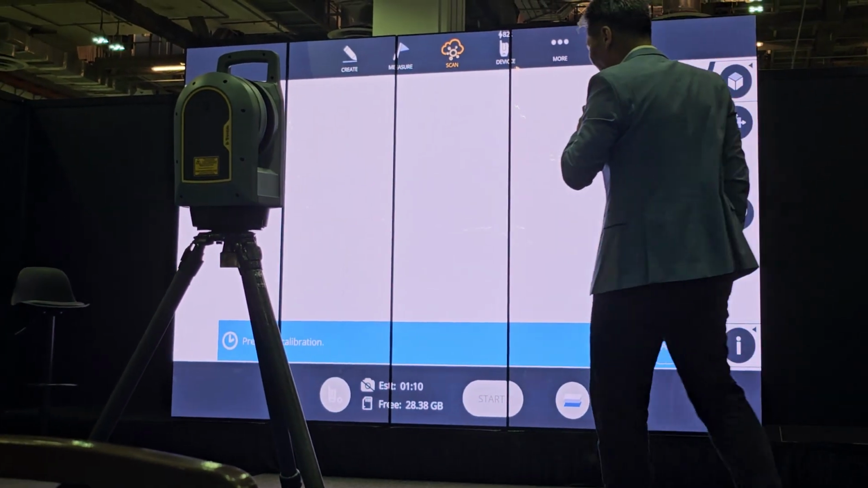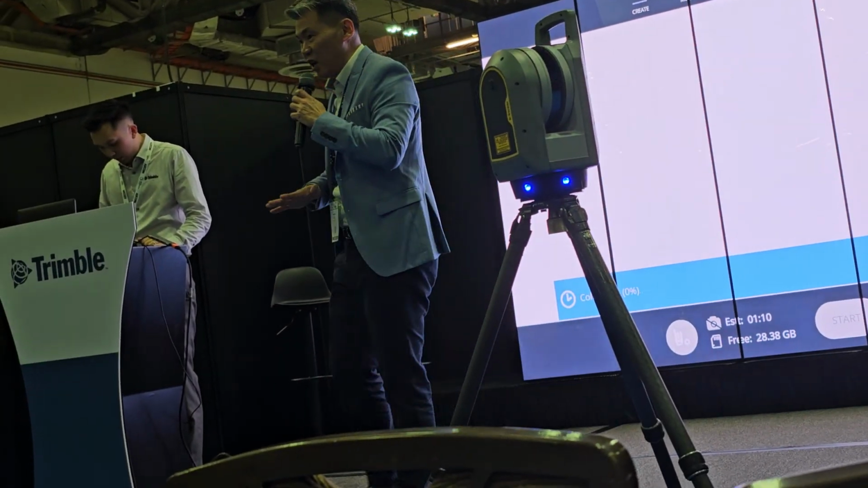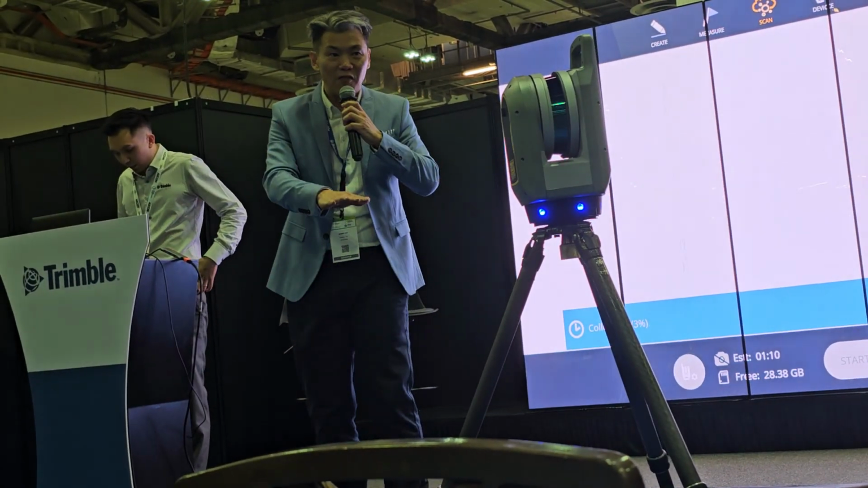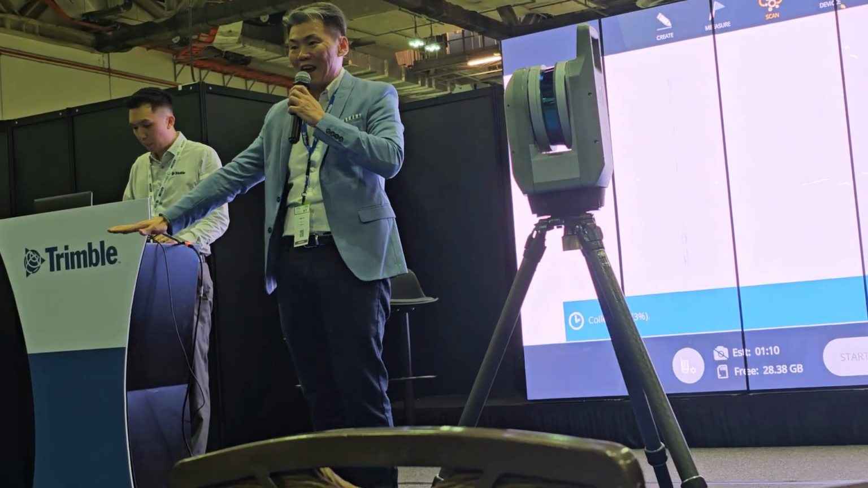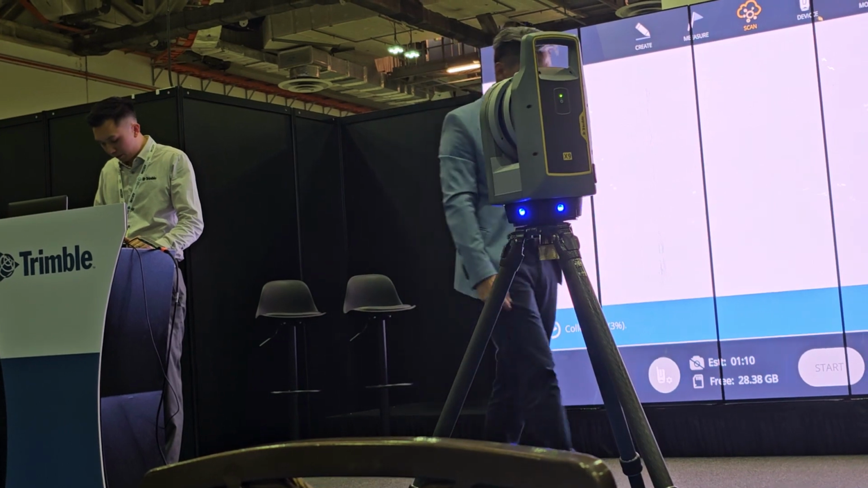Alright, so again, we do calibration because we want to scan the environment. After I scan the environment, how do we check the flatness? Right? So we want to show you that as well.